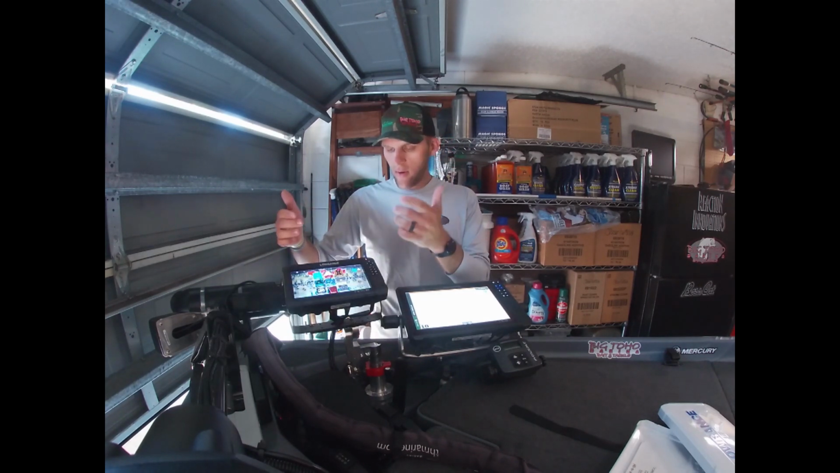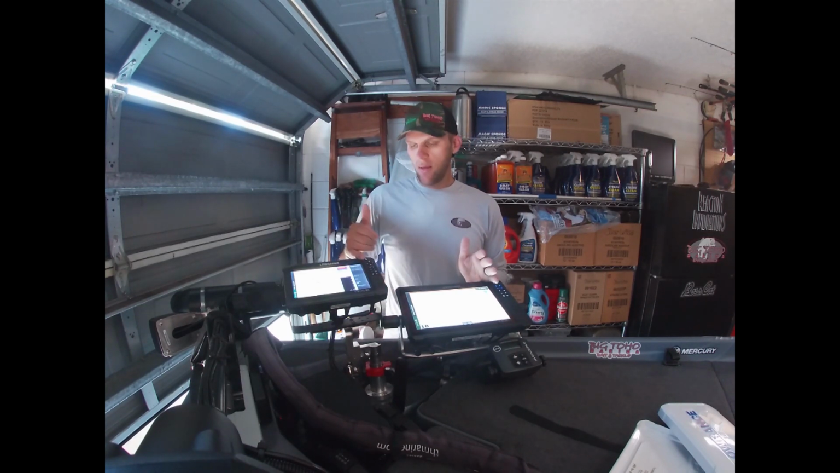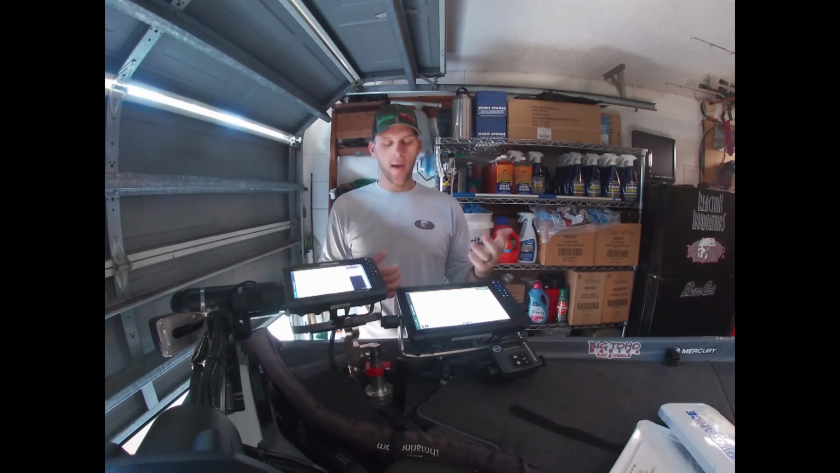Or if I want to run sonar on this when I'm offshore, or when I want to get my traditional sonar, my mapping, and my Live Sight, I'll just swap it over, and we have that set up right there. So there's my regular sonar, my mapping, and my Live Sight. This is exactly my setup for when I go out of state.